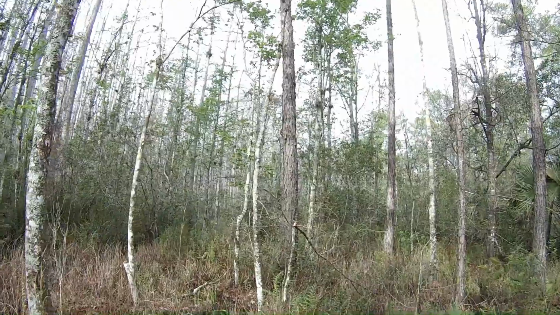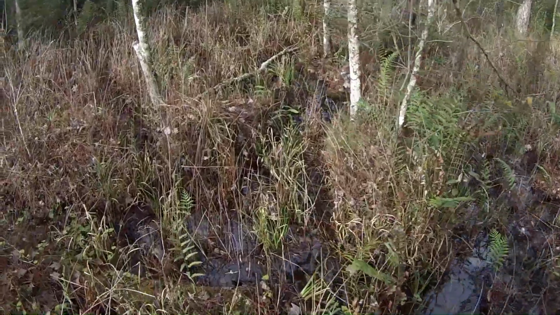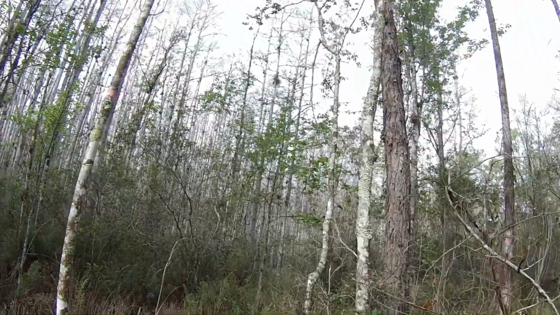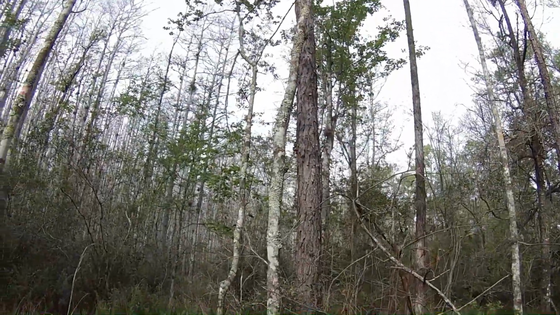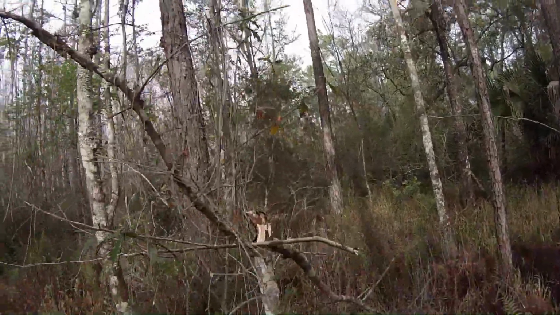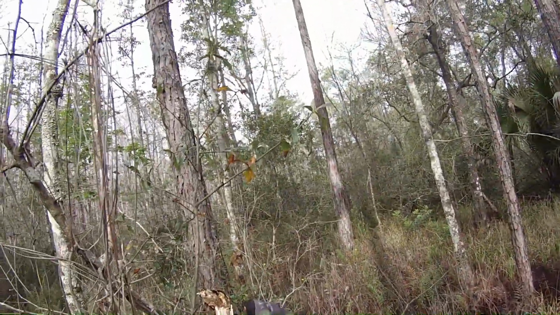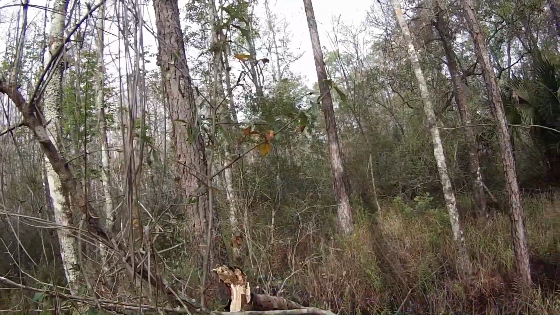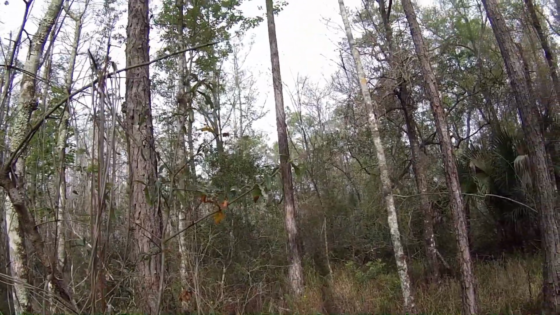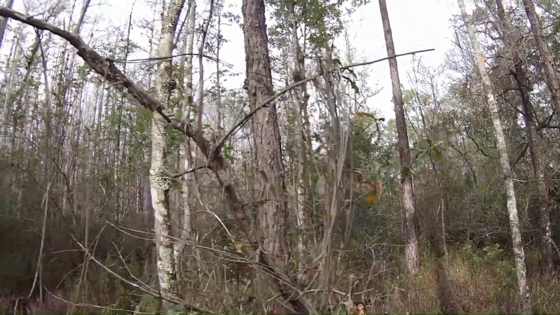I'll give you a perspective on how high it is. This is a pretty good trail right through here. So see right there, that's a pretty fresh break. By fresh, I mean it's been there for a little while. It could be a couple months old or so. But look, that's right there at like nose level to me.